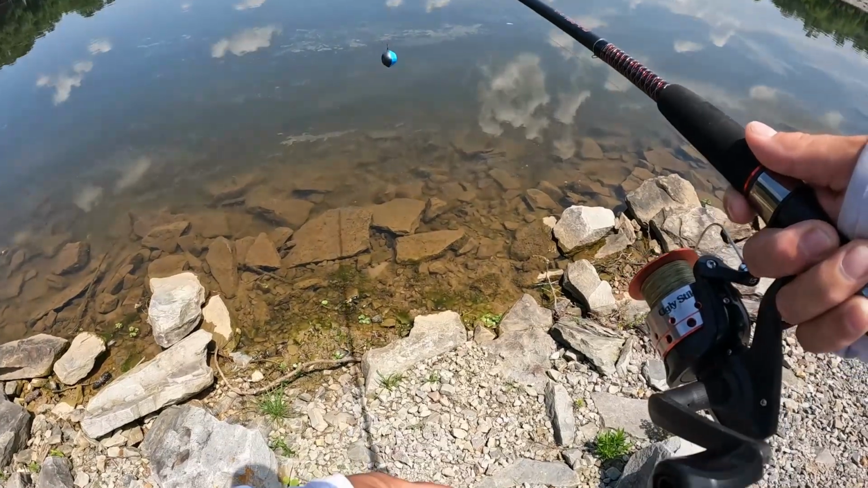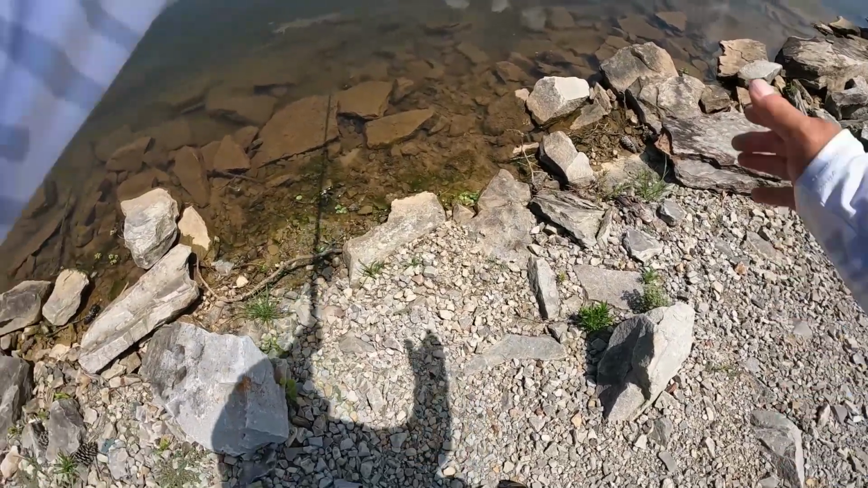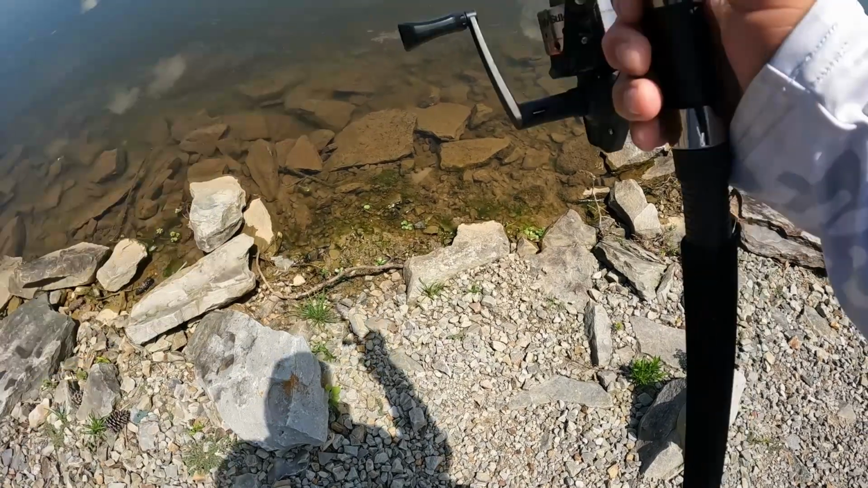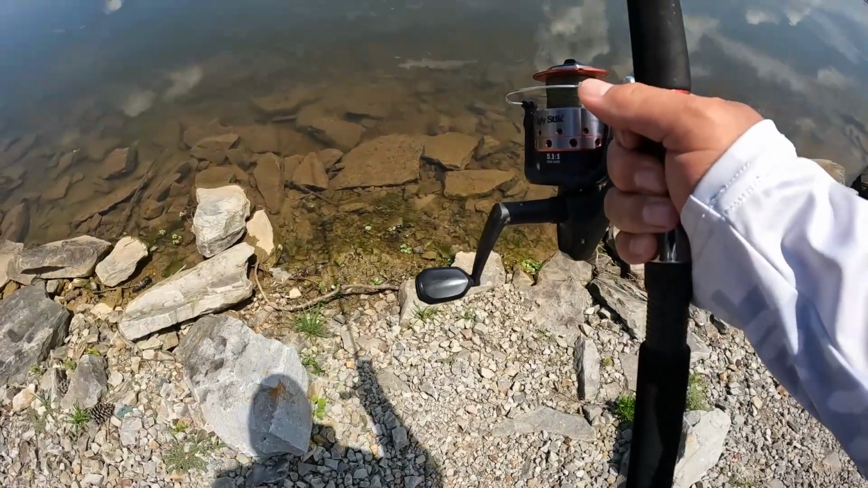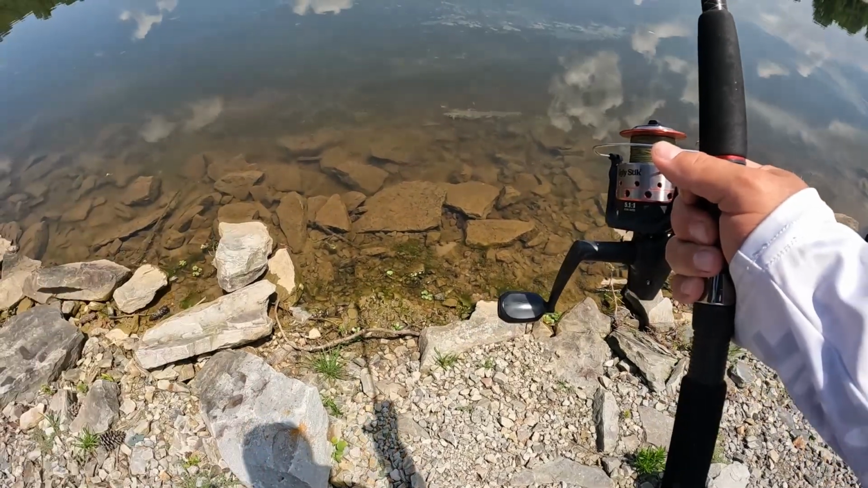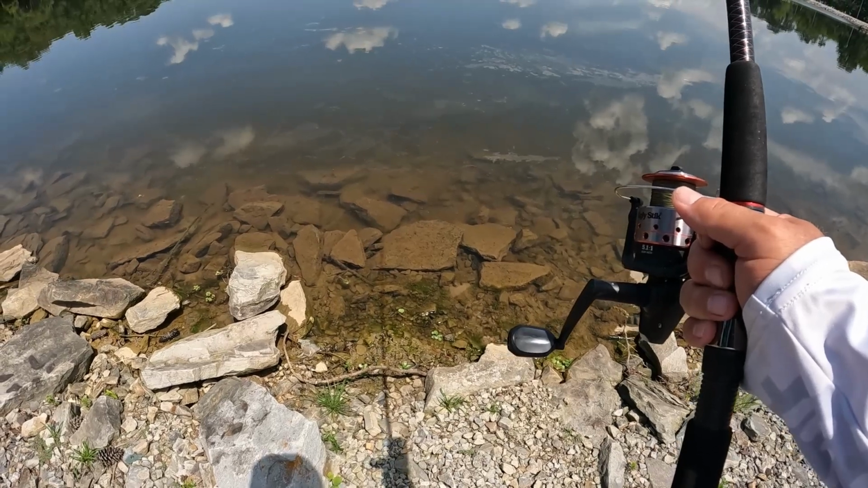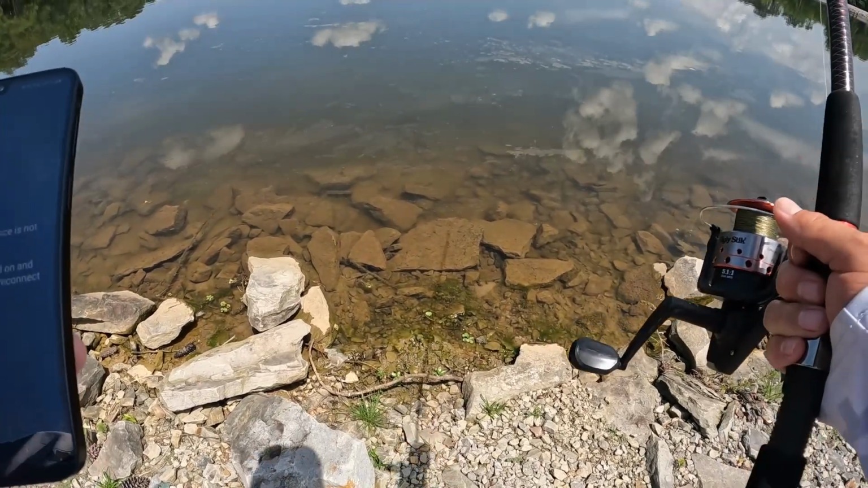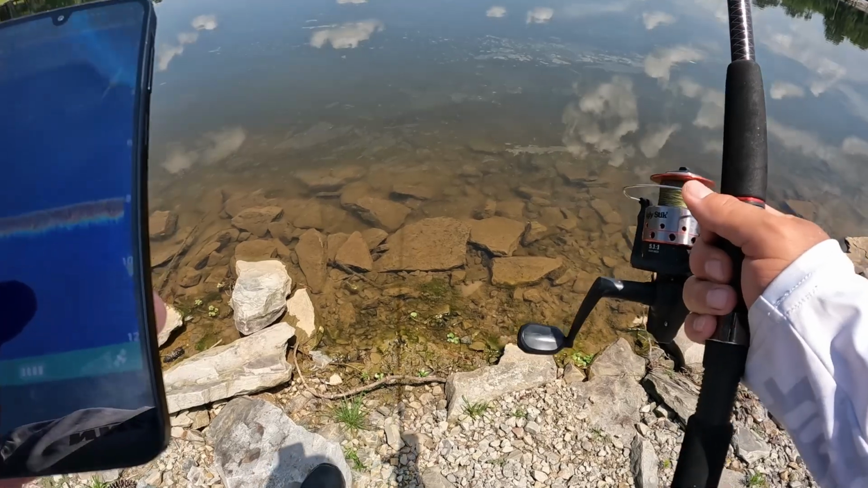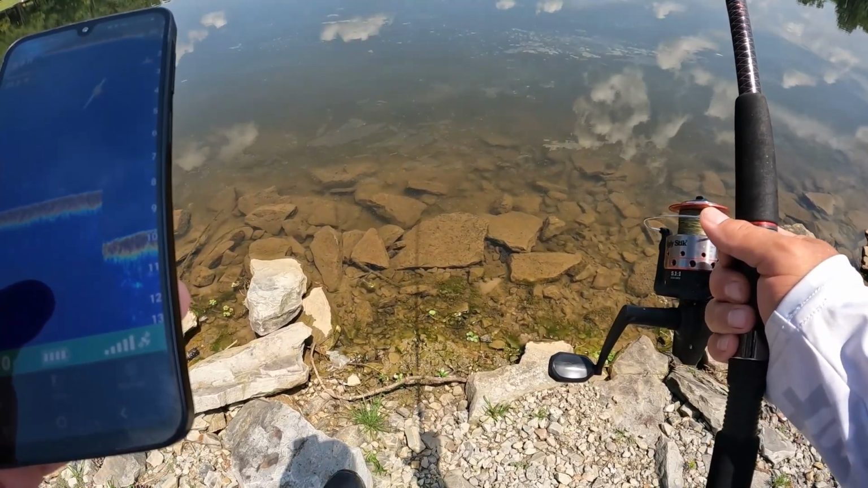Alright, here we are. Right here, one of my favorite places to fish. Let's see what it says. Get it back out. Alright, this guy is connecting. There's 2, 3, 4 fish there.